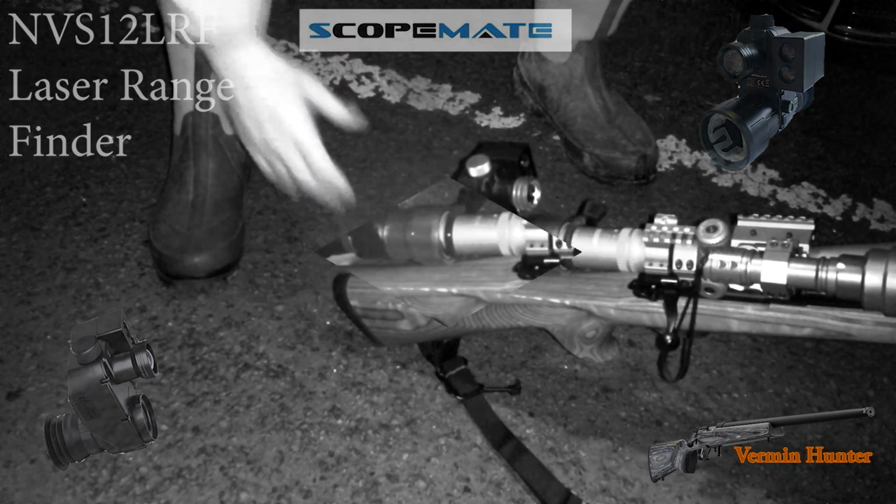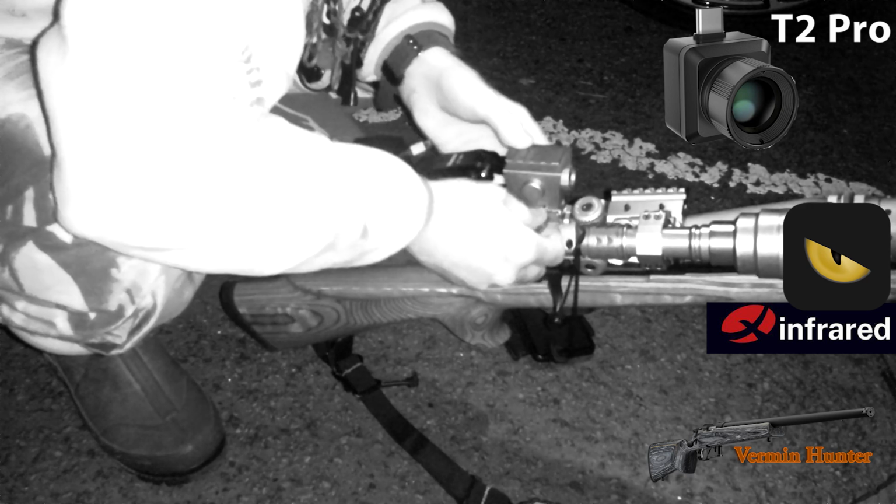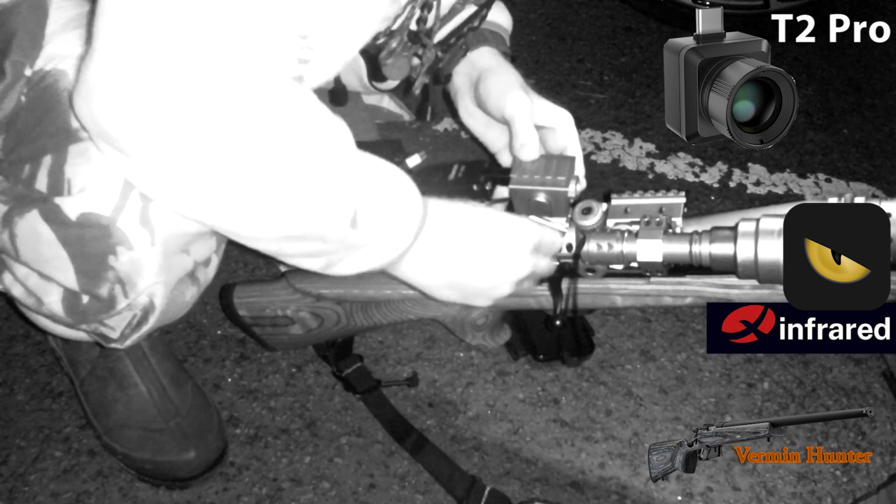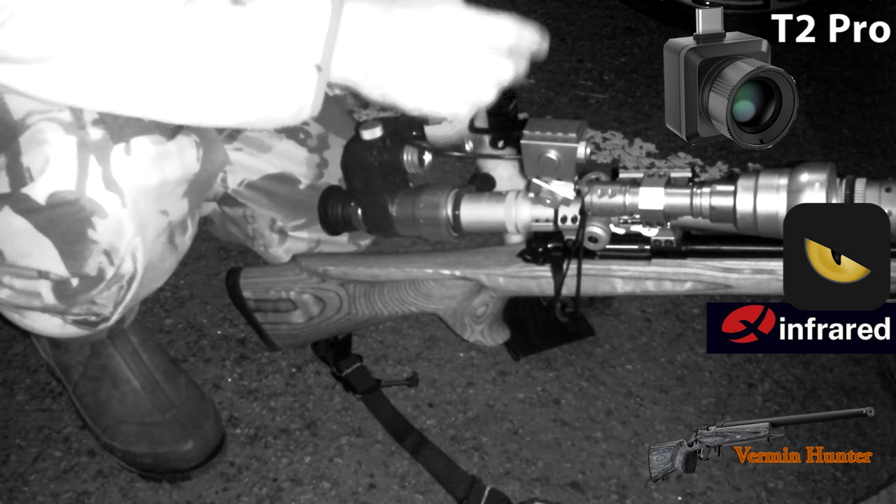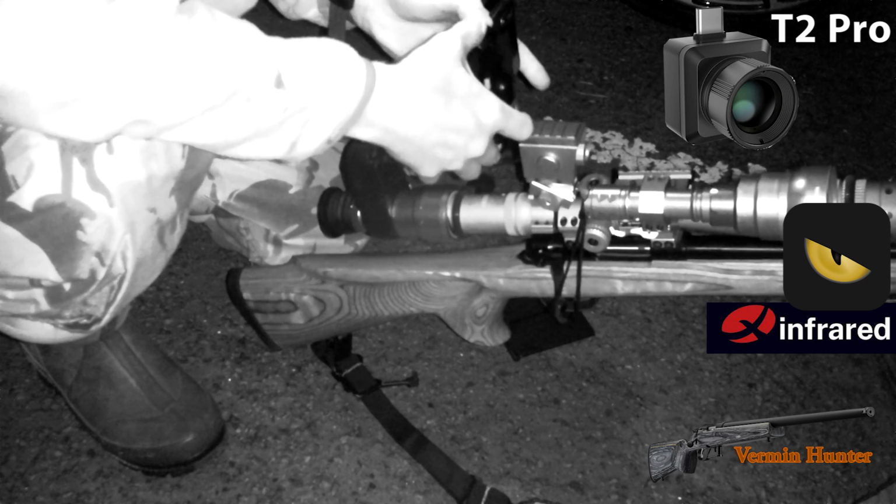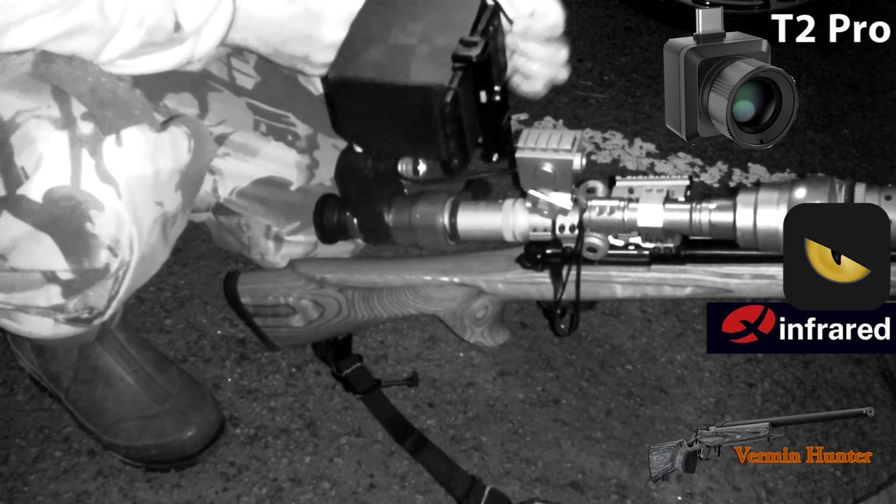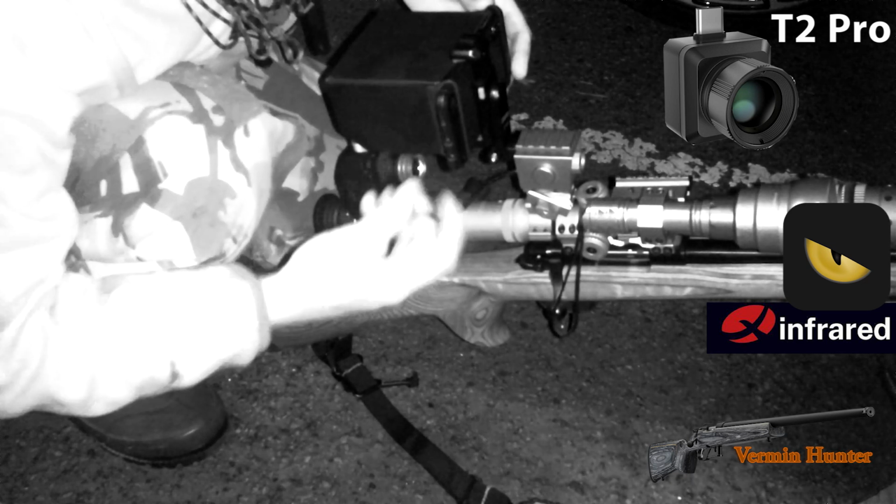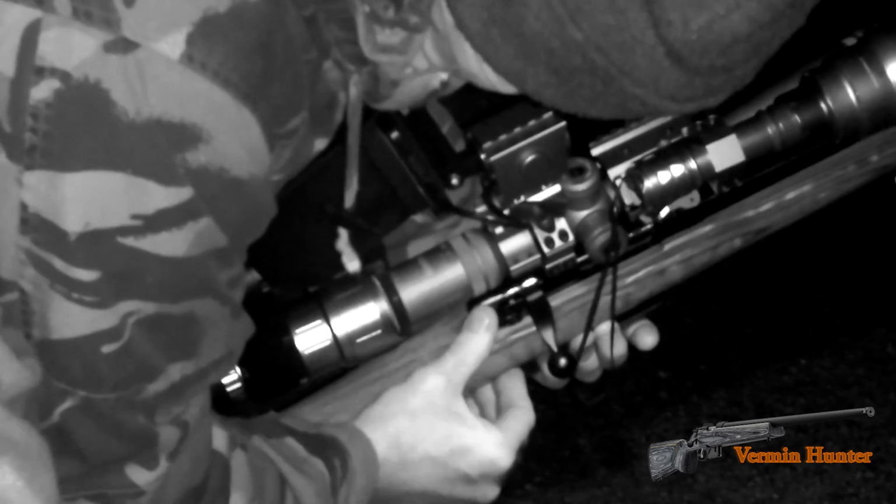On my CZ527 thumbhole I use a Scopemate NVRS12 LRF night vision in 850. I also pair that with illuminated IR on top of the scope, and it's a day scope mounted with the add-on behind. I use the Infiray T2 Pro along with its mount that sits on top of the scope. It's a day scope, and I use this as a thermal spotter and record through my phone, as you can see connected via the USB into the side of the phone, and I record and view through my Scopemate simultaneously through the scope. So you've got 2 perspectives using the same rifle.